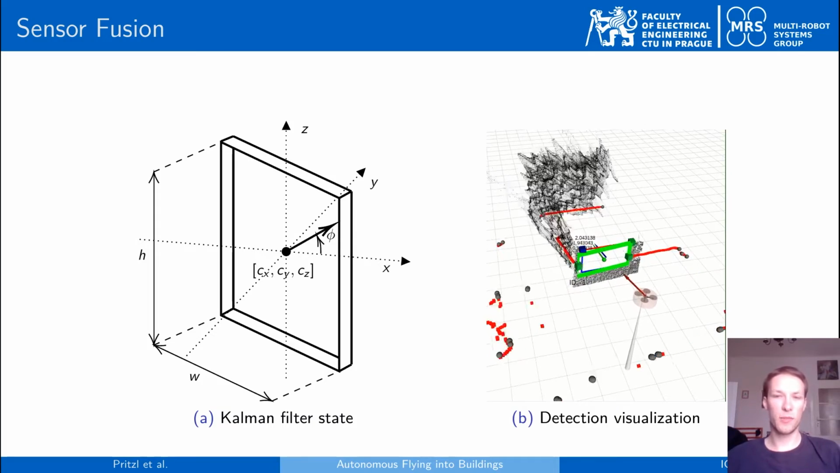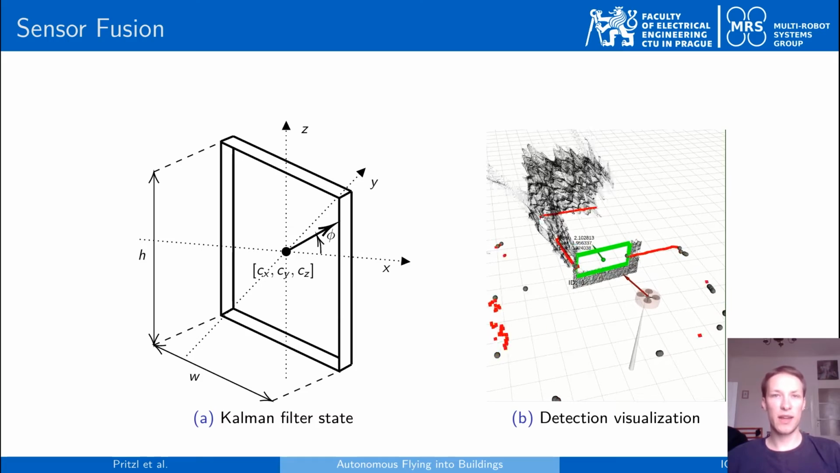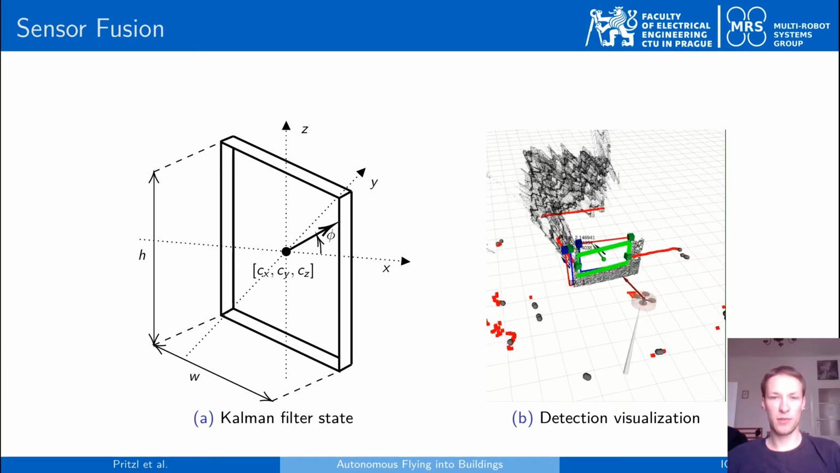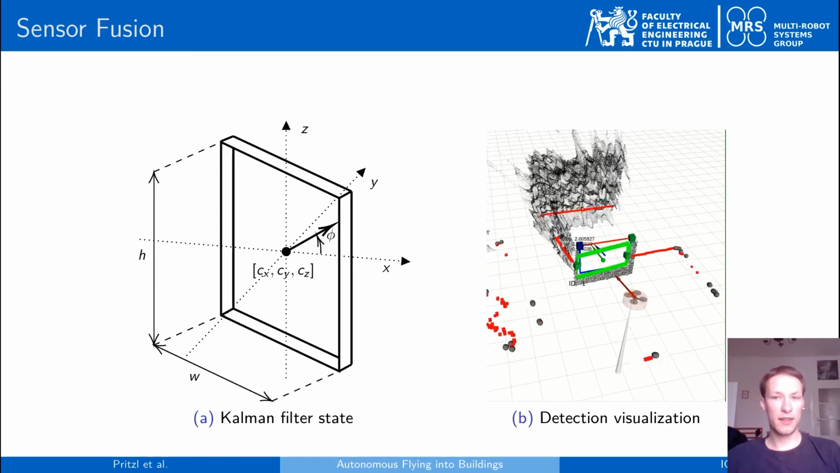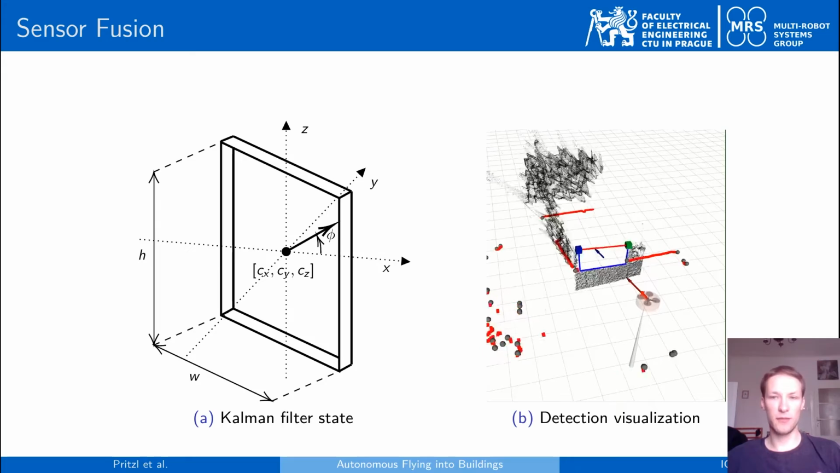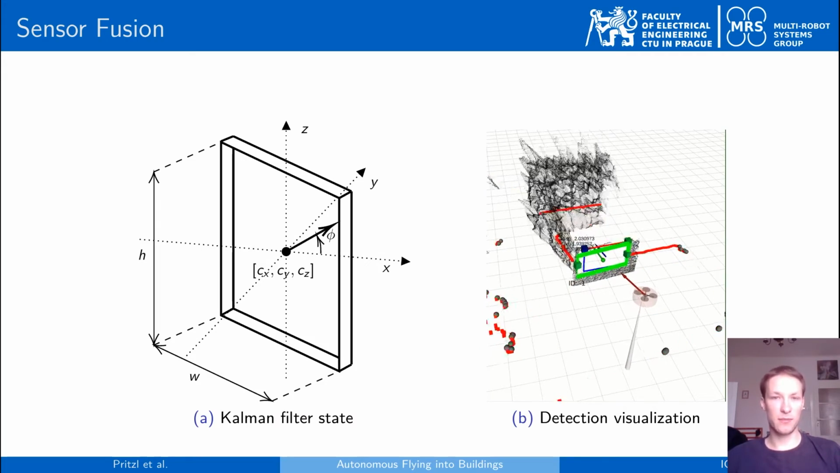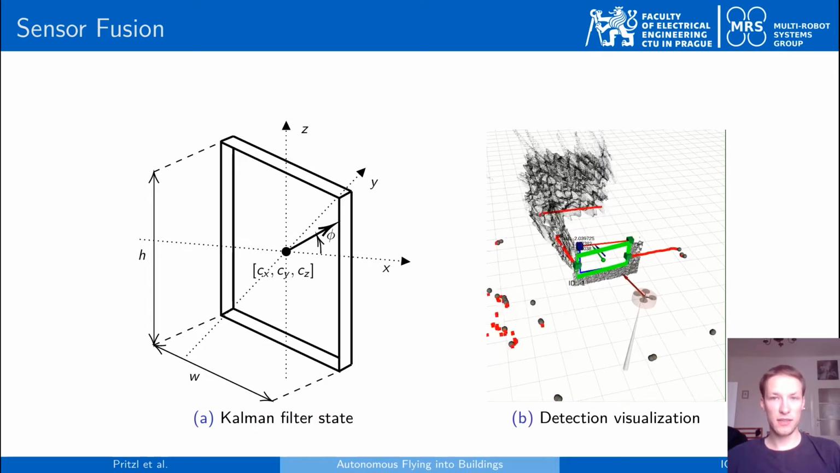The first mode of operation is the use of the depth camera data combined with the 2D LiDAR data with no a priori information available. This approach has the advantage that it doesn't require any a priori information, but the depth camera performance is corrupted by smoke, so it's only usable in some cases.